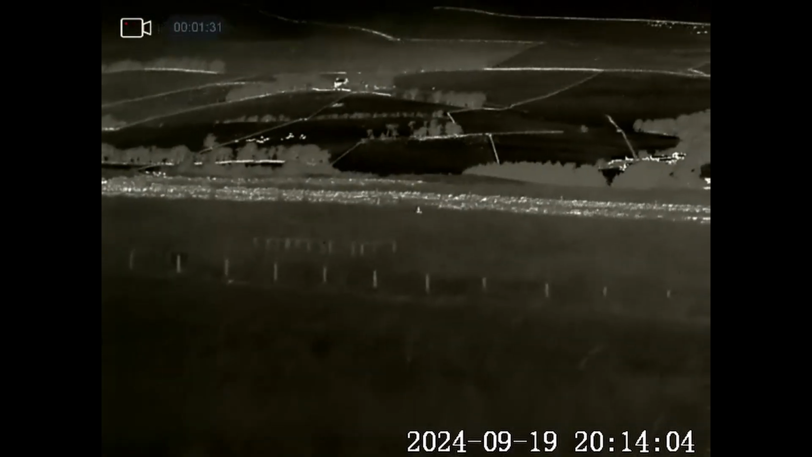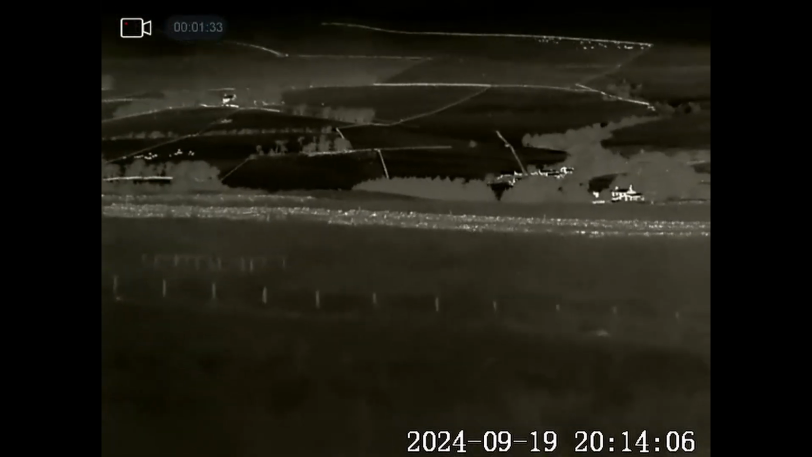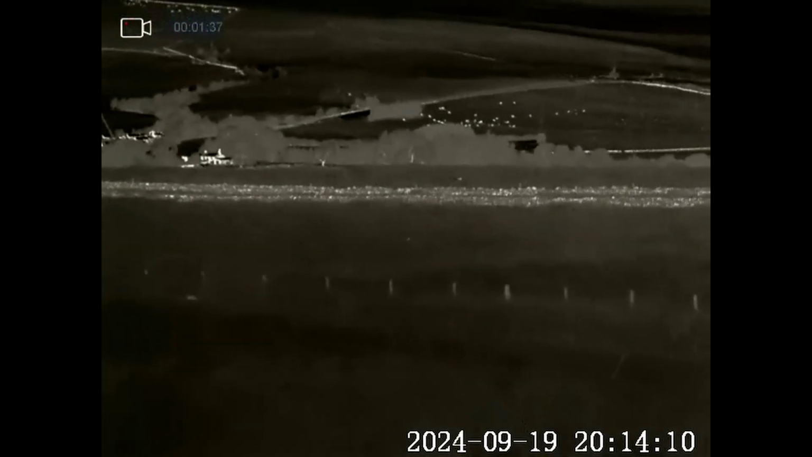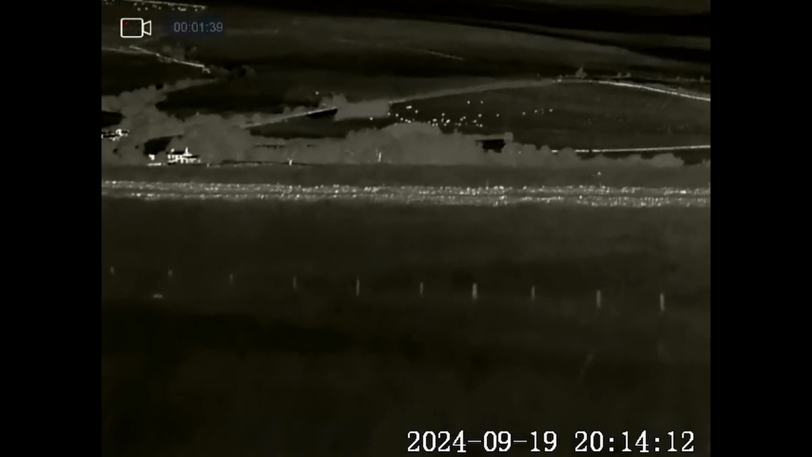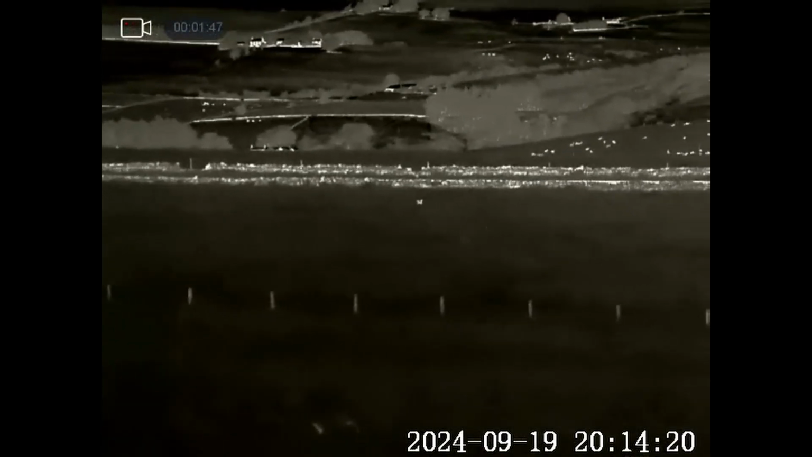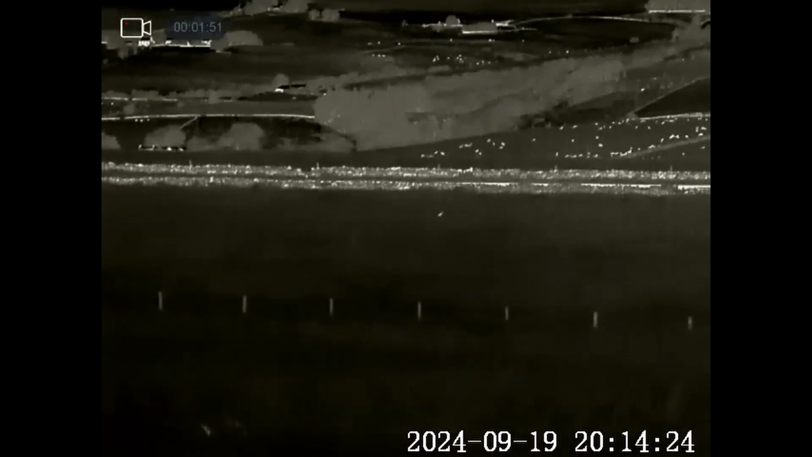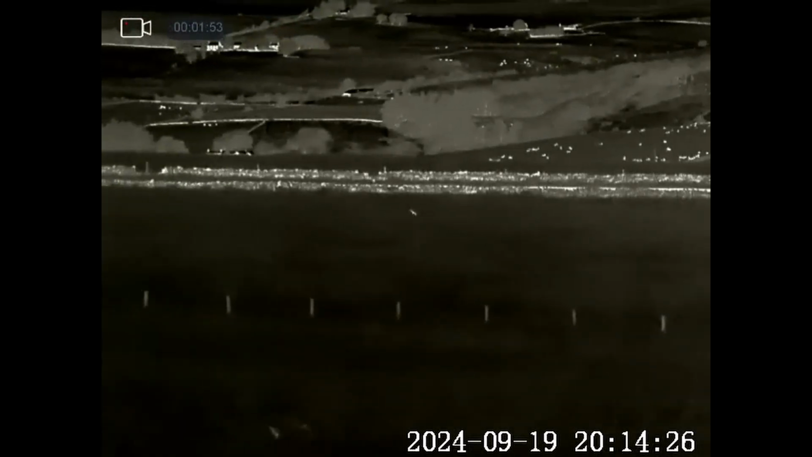Yep, it's realised it can't get into them, so it's gone for a hunt round the fell. It'll be looking for any partridge that are lying in the rushes, hoping it can get a meal out of it. The rushes are quite thick on this land, so they camouflage the partridge really well. As long as they don't fly up, there's a good chance that the tawny owl won't see them.